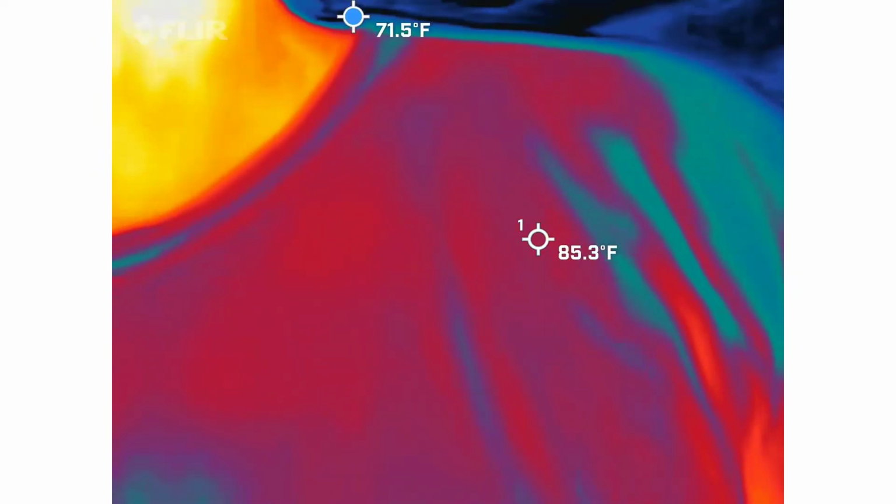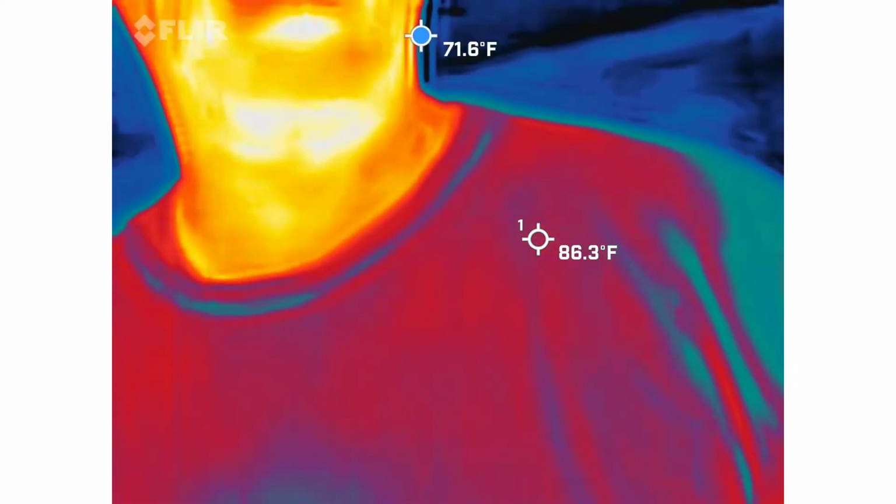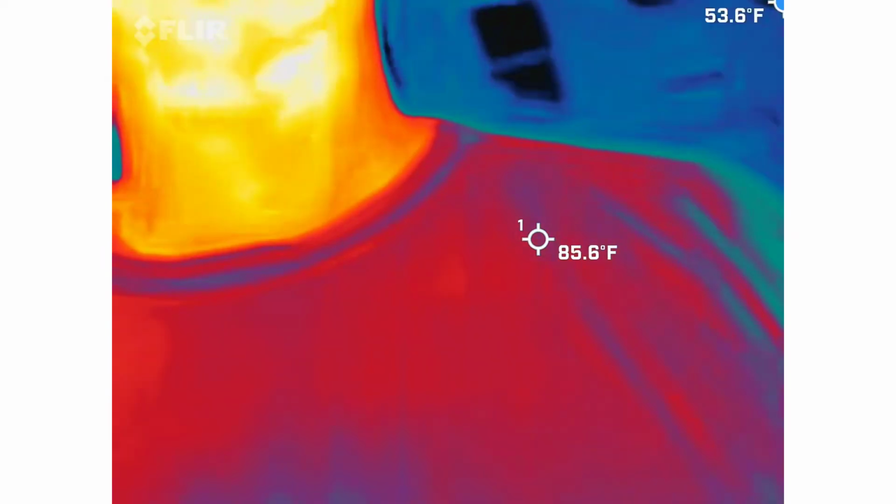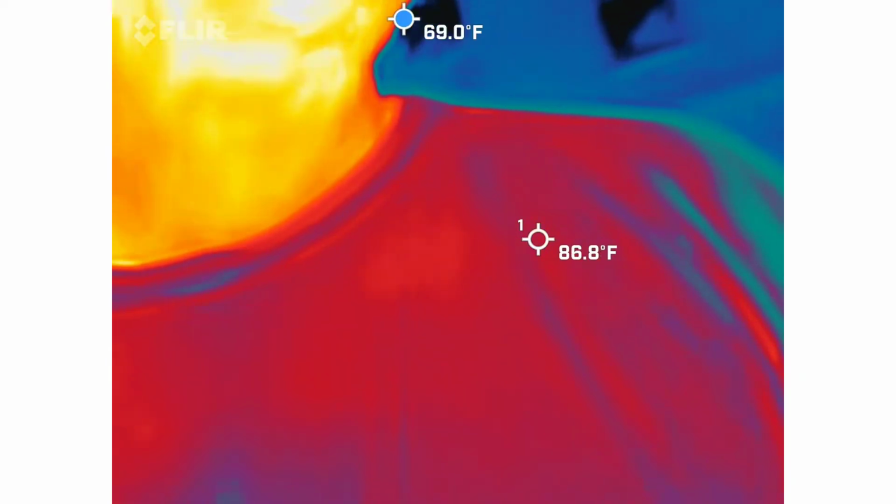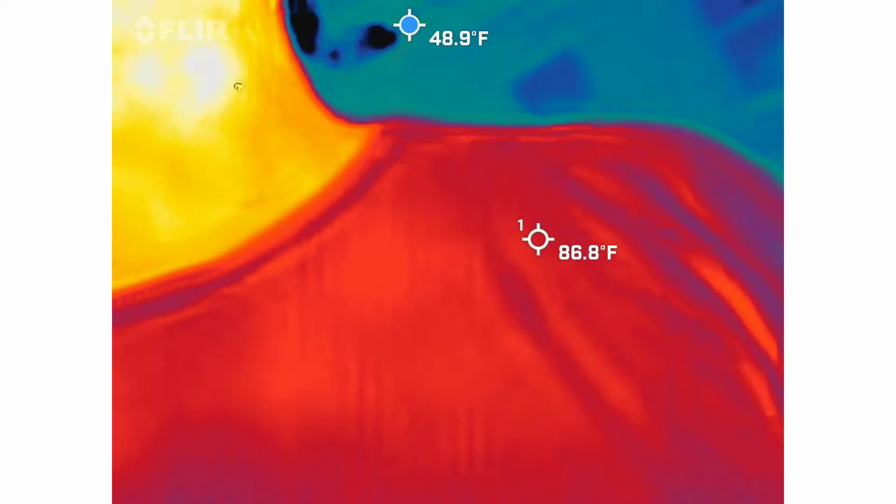So the cool thing is that I have this guy set up for a couple of things. Well, first off, you guys should be able to see me in there, right? Red, orange, and yellow guy. So I'm the warmest thing inside the camera right now. Normally, if you were a bachelorette party, I would be the hottest thing inside the damn camera. Aha, see, it still works.